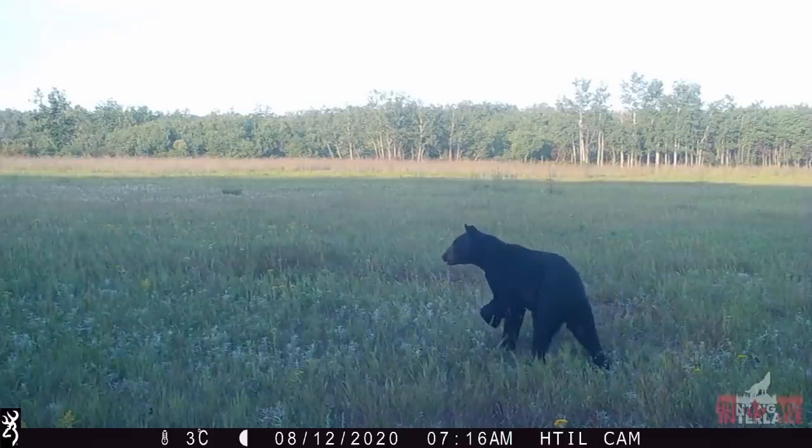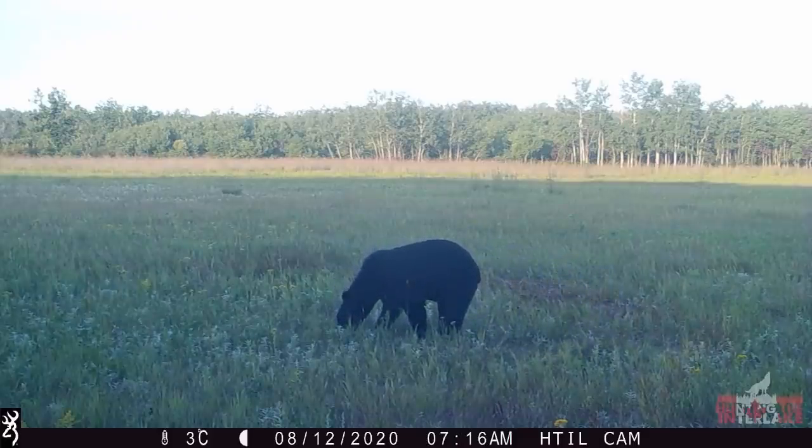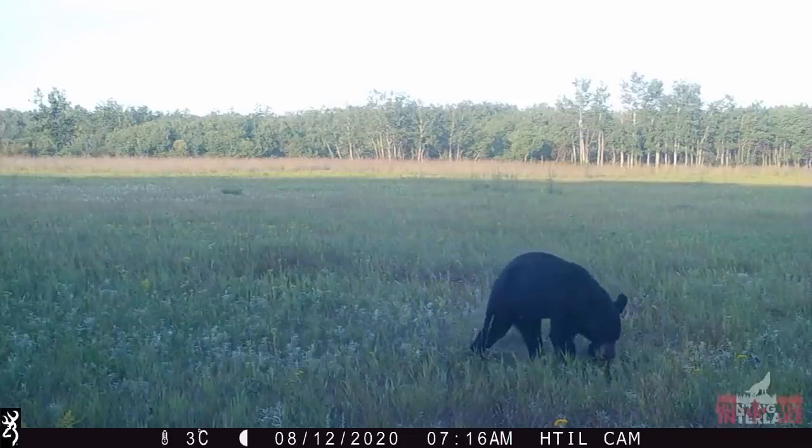As this young black bear moves around the kill site, he begins picking up bits and pieces from the chaos that ensued here just hours earlier.